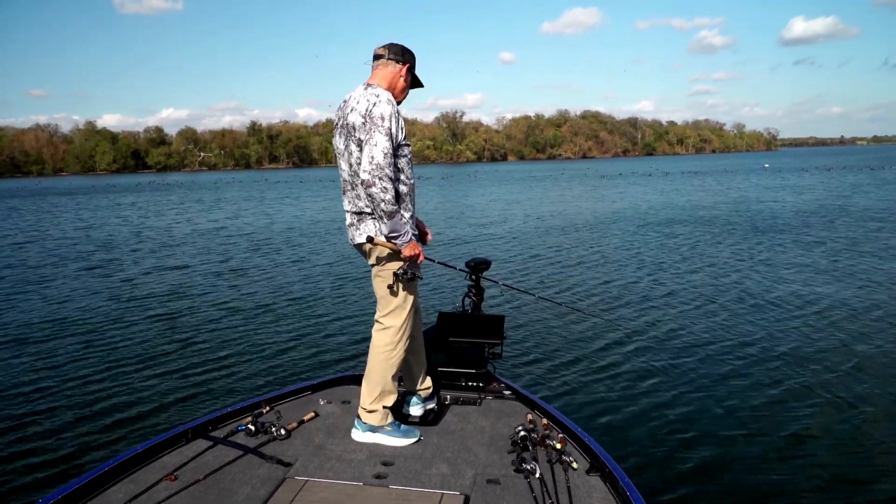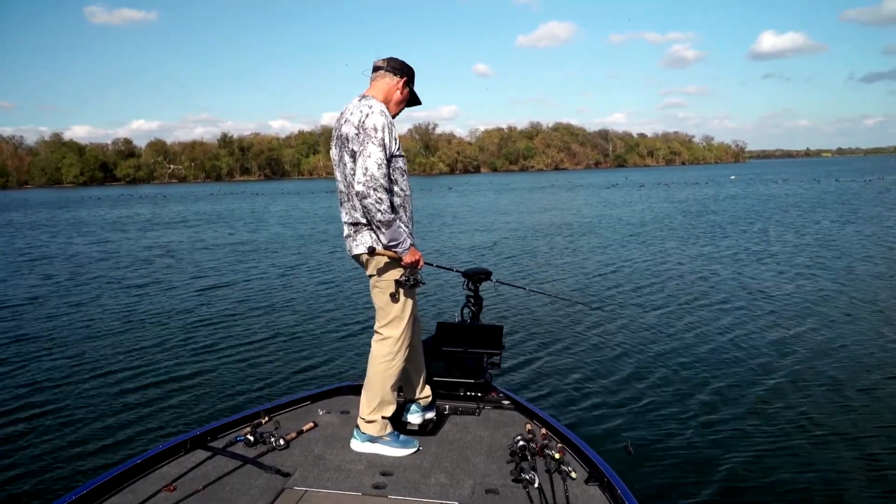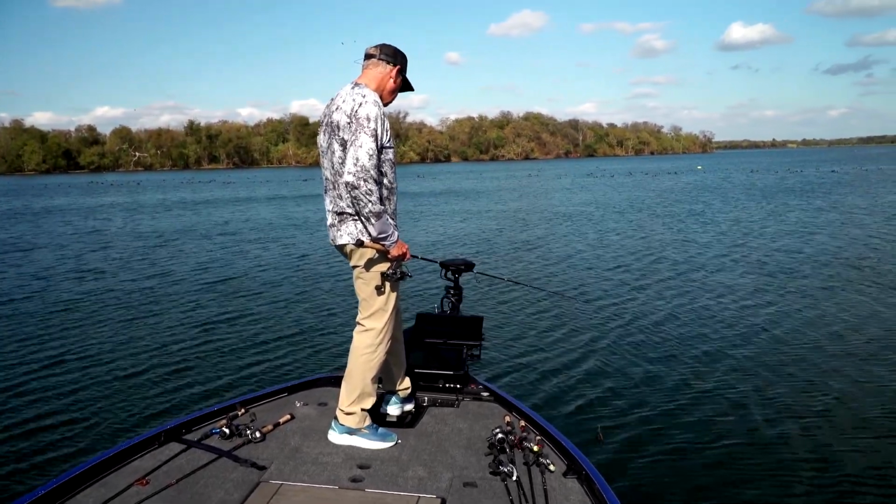like to look and scan like just a degree or two at a time. I'm just barely turn it and look. Turn it, look for motion. Turn it, look for motion. Turn it, look for motion.